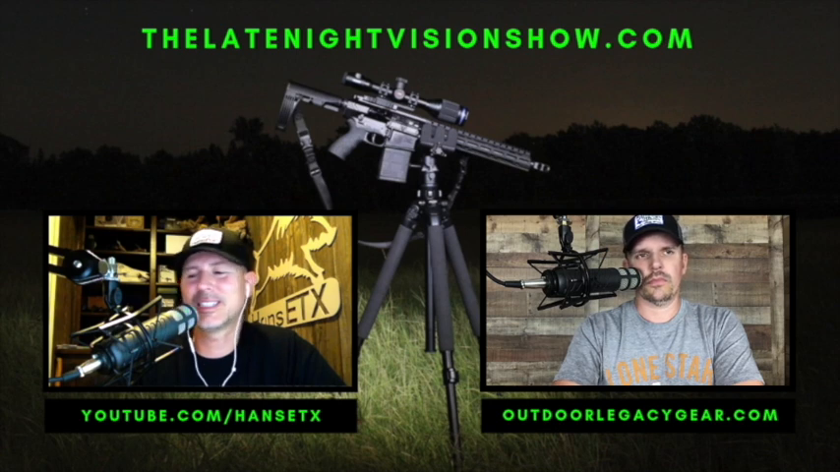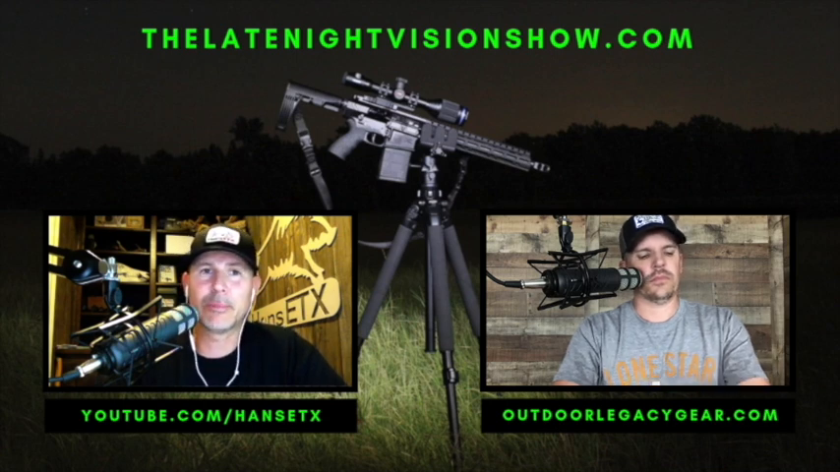This scope is designed, why they call it a Bolt is because you can use it on an AR platform. It works just fine on an AR platform. But for people out there that have bolt action rifles, this is set up in a way that you can mount this on your bolt action rifle and have it fit and feel similar to your daytime optic.